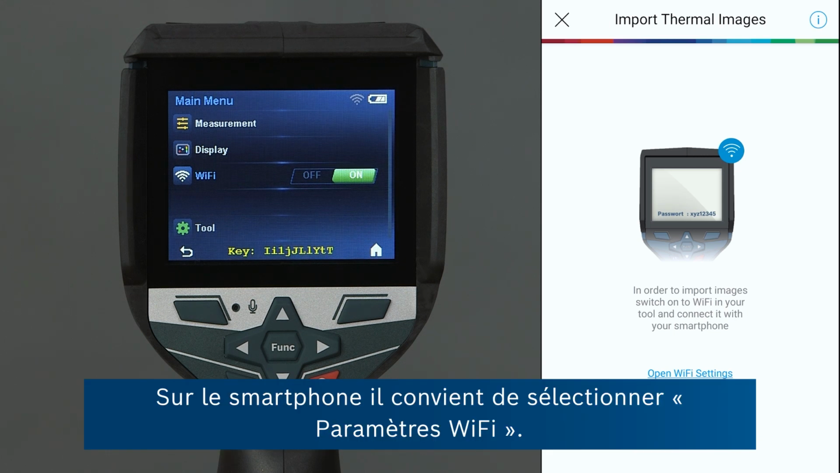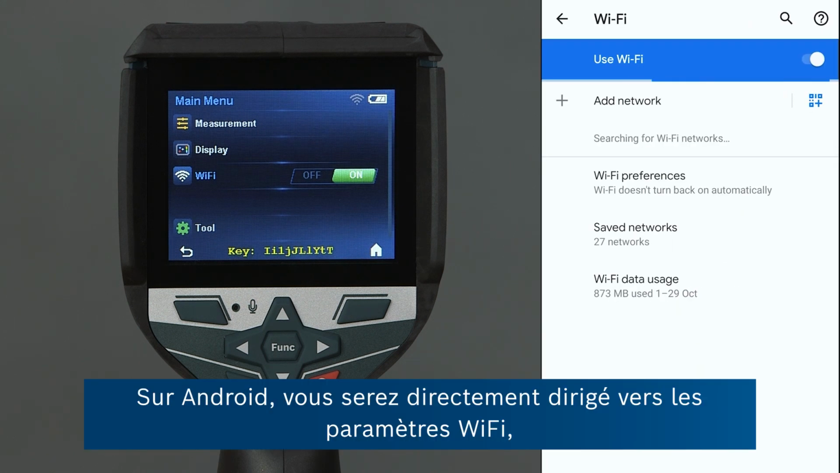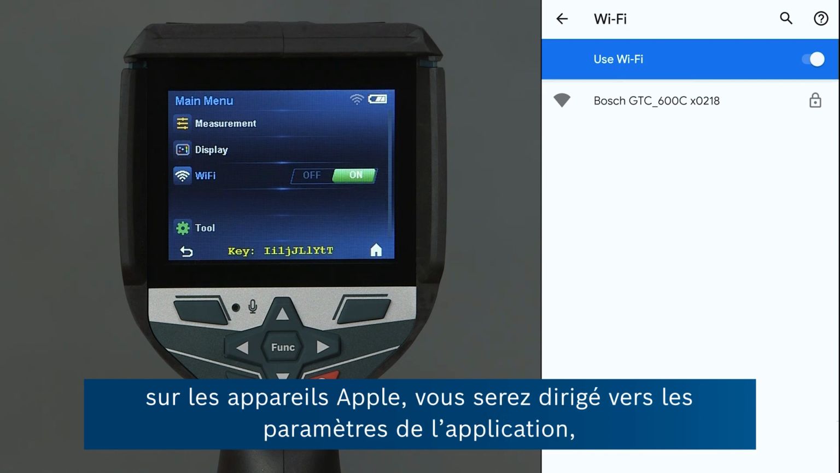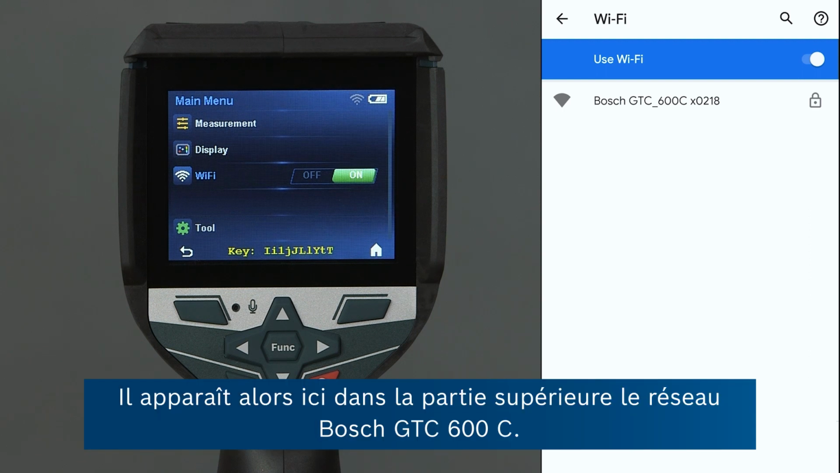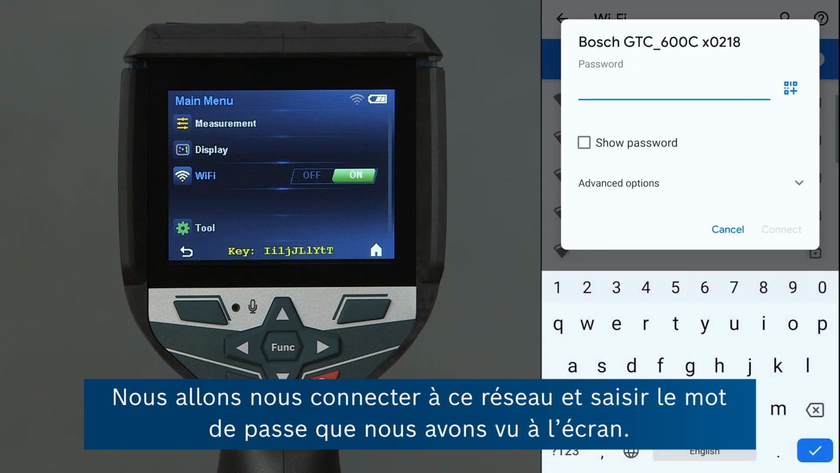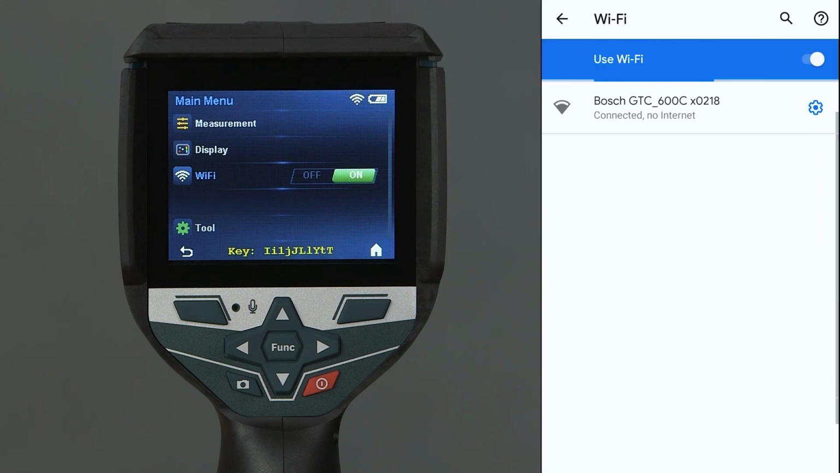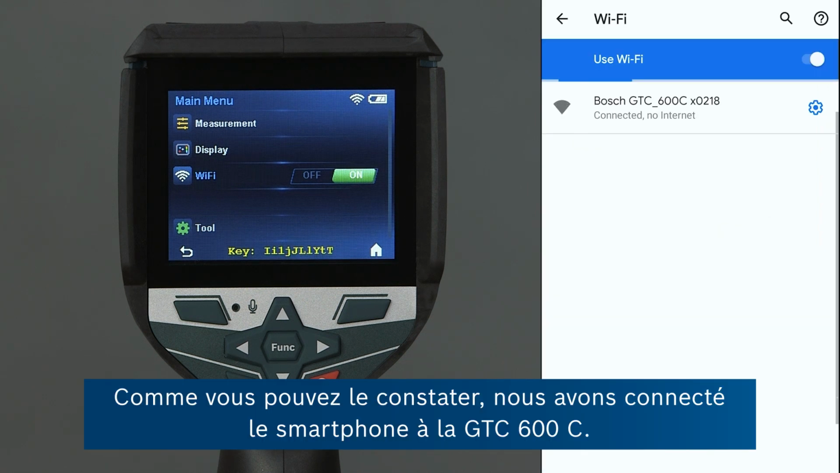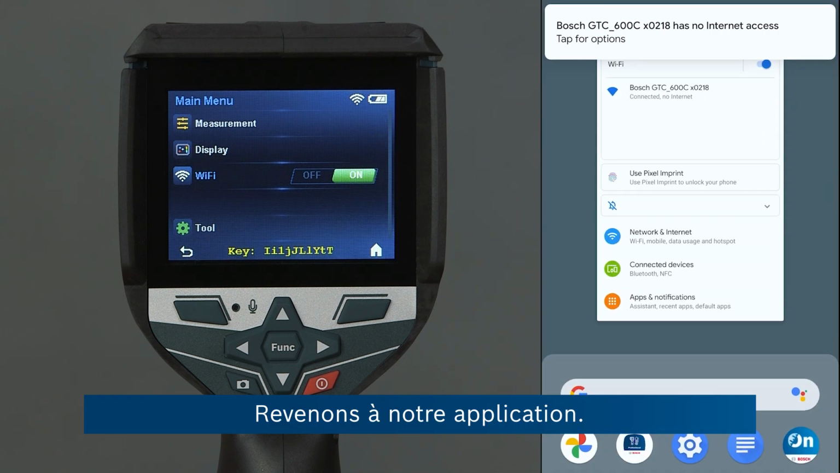So on the smartphone we'll go on Open Wi-Fi Settings. On Android this will bring you directly to the Wi-Fi settings. On Apple devices it'll bring you to the app settings and you have to go one step back to get to the Wi-Fi settings. Here we can see the Bosch GTC 600C network right at the top, so we're going to connect to this. And then we will enter the password that we've just seen on the screen. Now you can see that we're connected from the smart device to the GTC 600C. Now we're going to go back to our app.